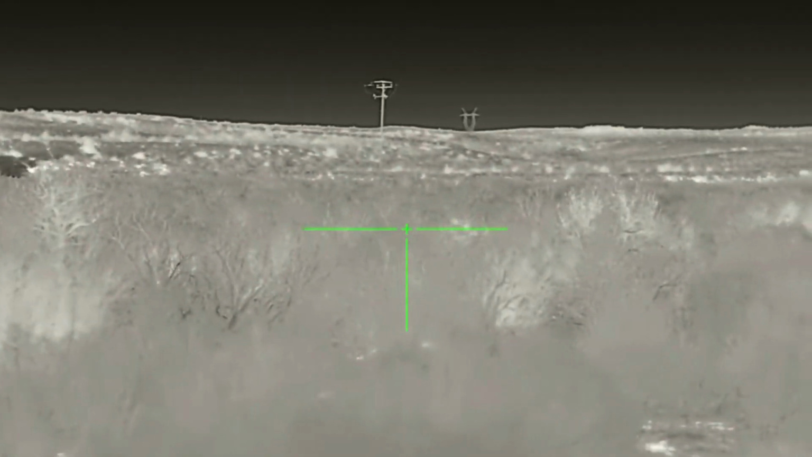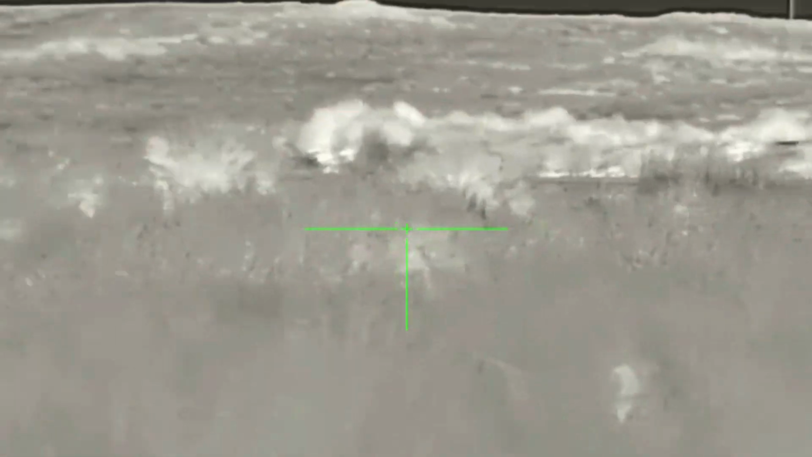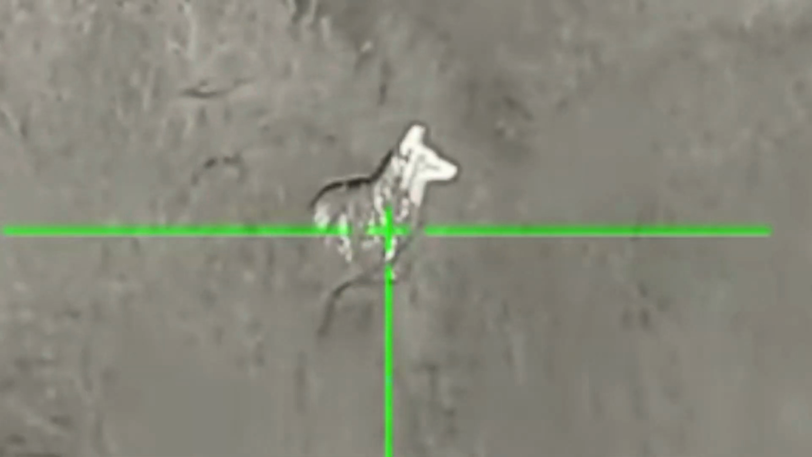On this stand, we were watching a coyote in the distance. He didn't seem to be coming in, he was actually going away. And then as I panned to the right, I noticed a coyote sitting very close. It was Randon's turn to shoot.